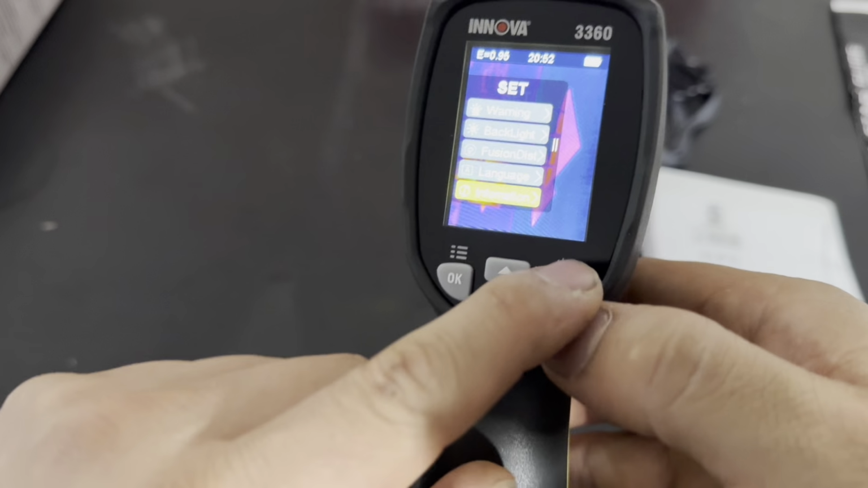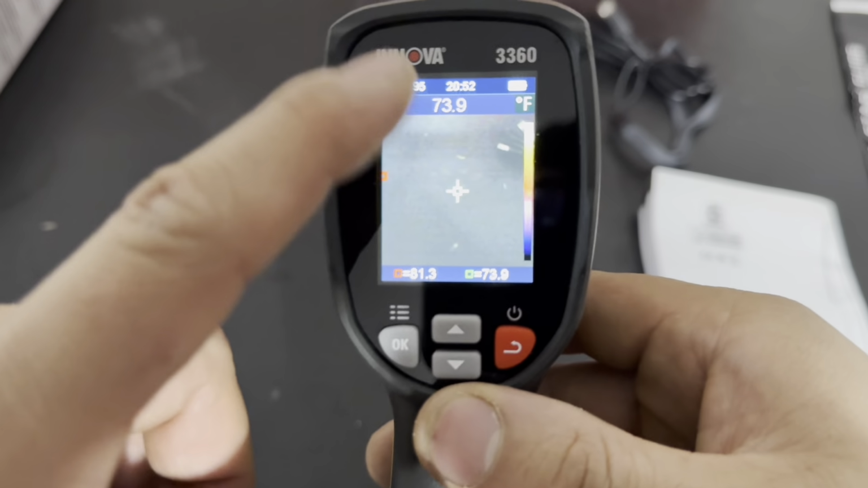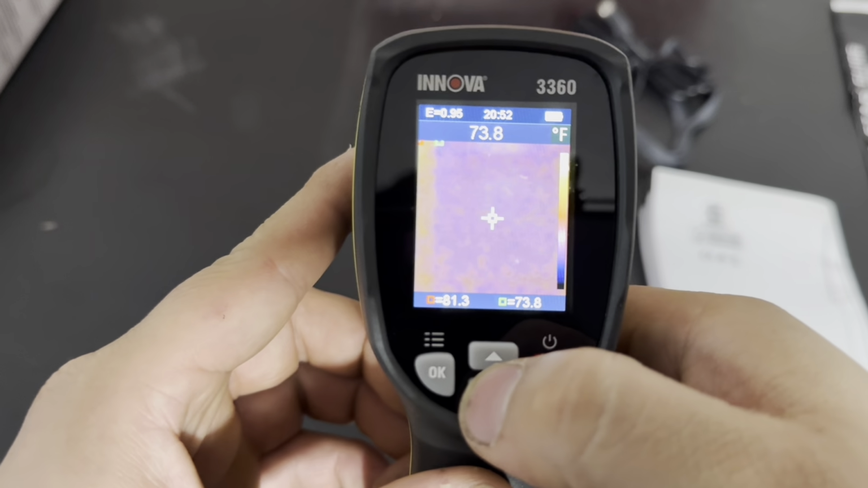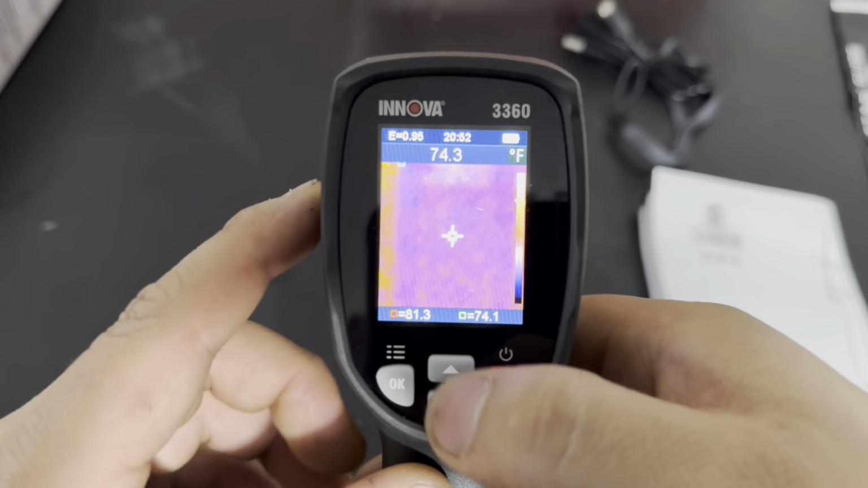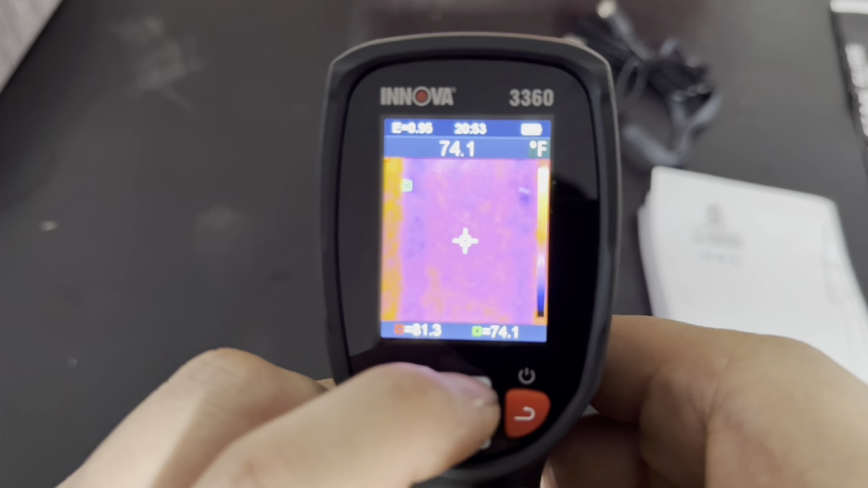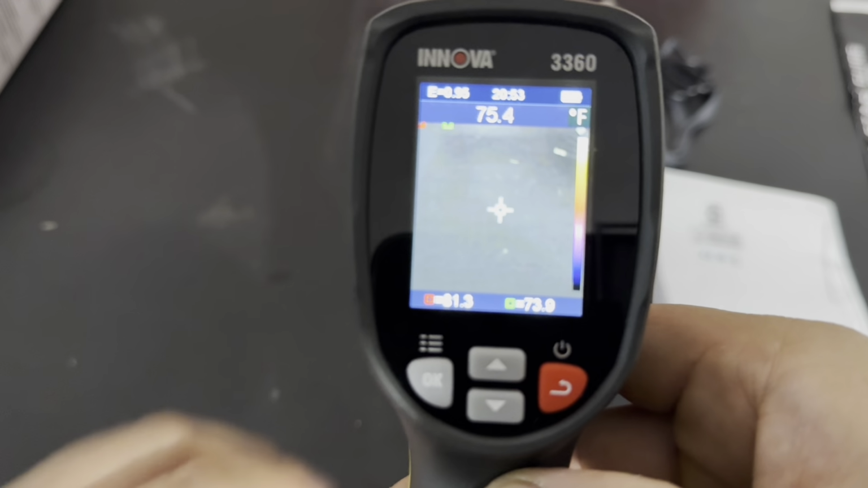So to go back, you just click on the red one. That's gonna send us back. And then you can change the picture behind it. So if you click the up, it's gonna change the picture. And you get the temperature up there. And then it changes again. And then you can change it even more. And then more. And then you go back to the same.